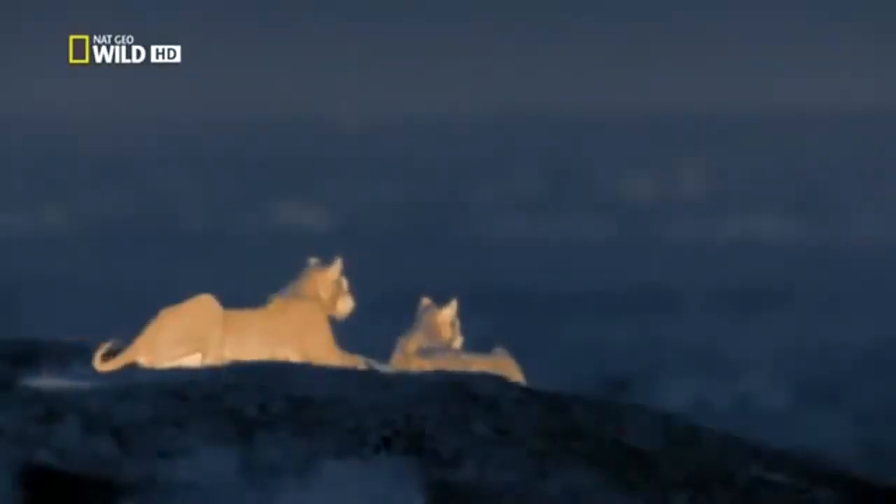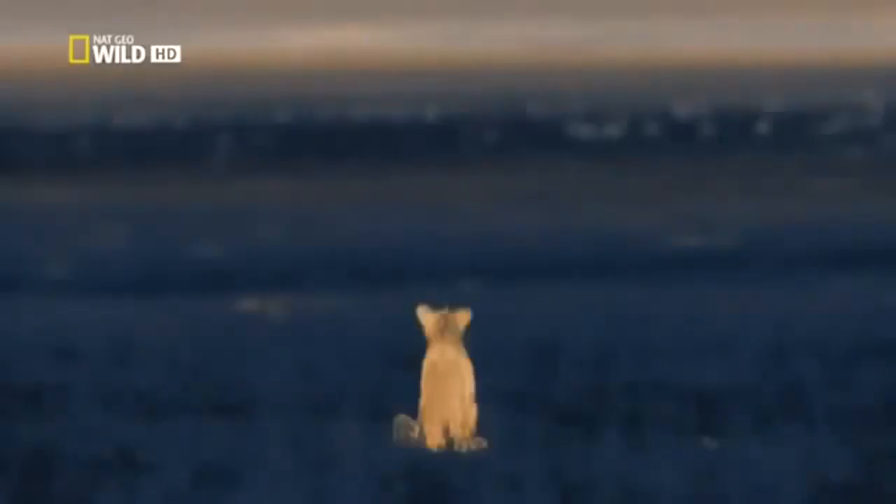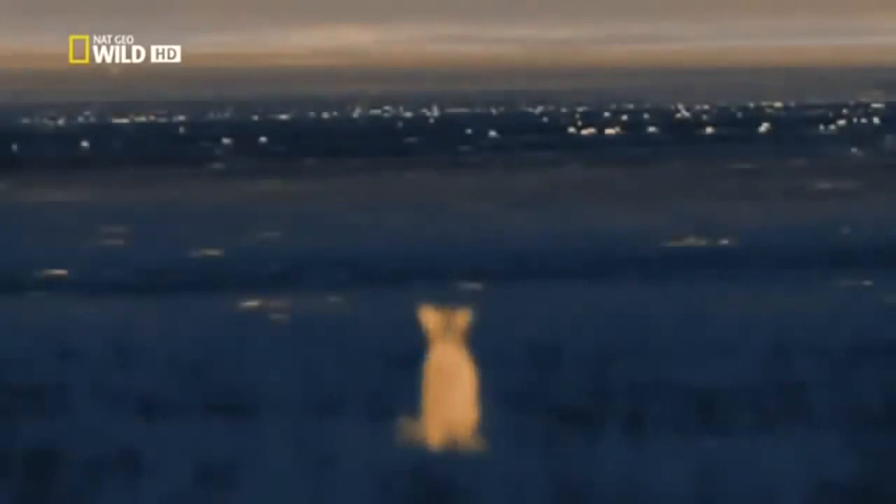But there's no going back home now. The Pride already has enough adult lionesses. These cubs will have to find their own way in the wilderness.